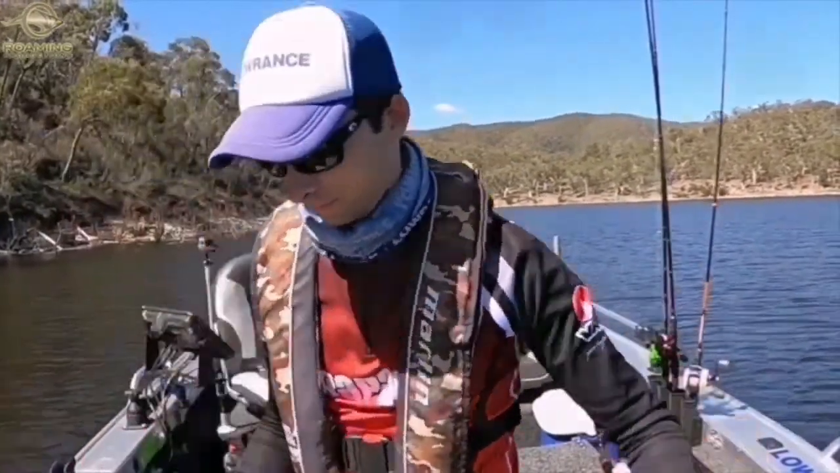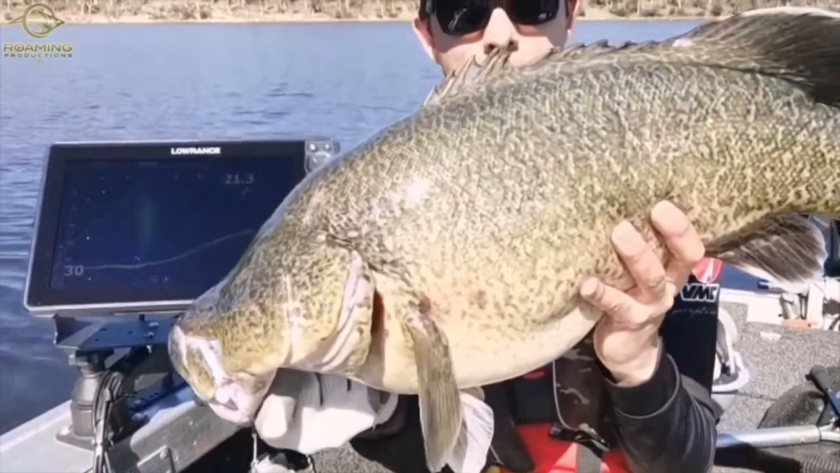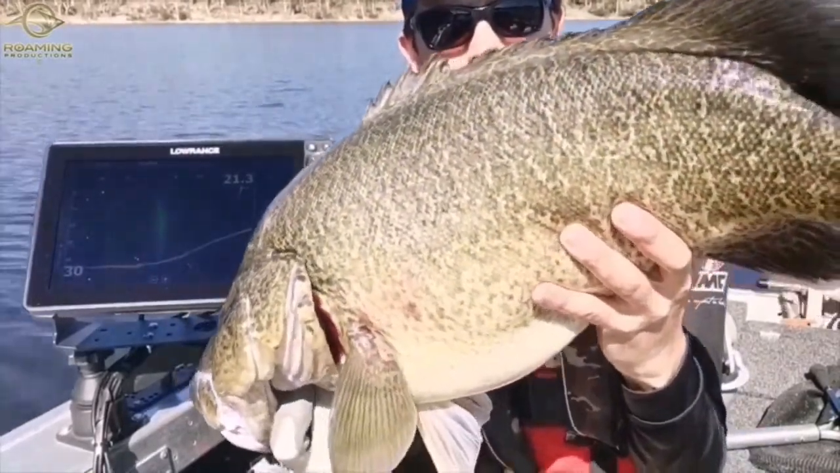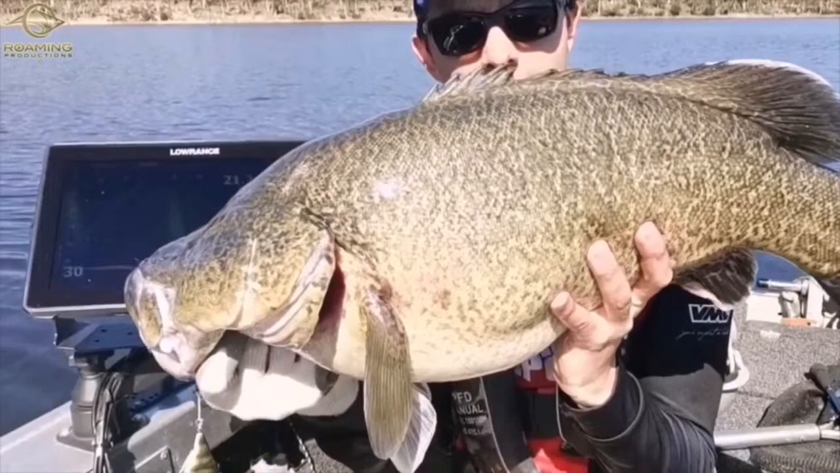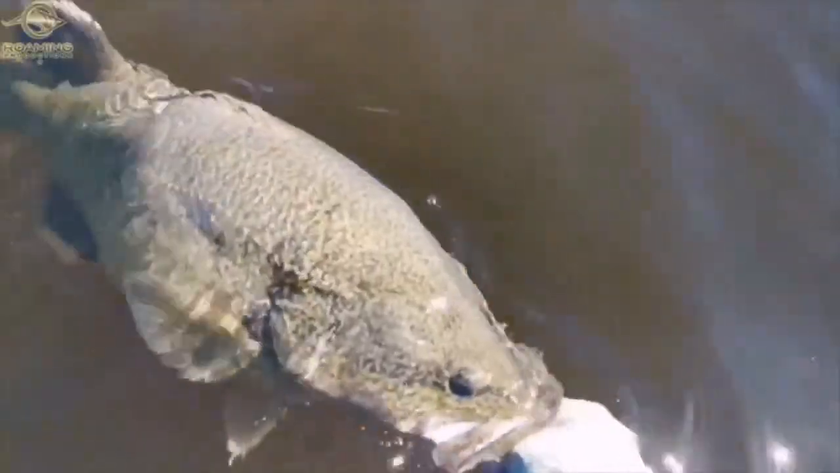Let's have a look at it. Check out this beautiful Gugong cod on the Rapala Rip and Wrap, caught on the active target. Saw this fish take it on the drop. Beautiful fish. Let's let this one go. See you later, mate.